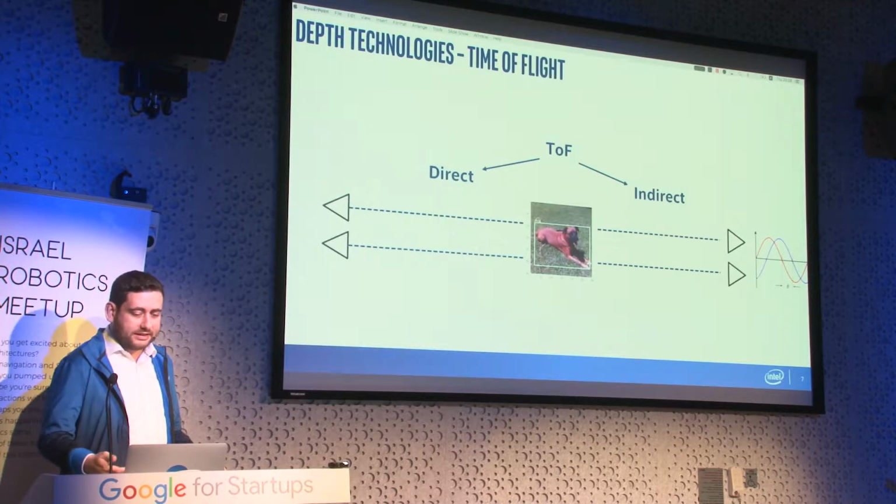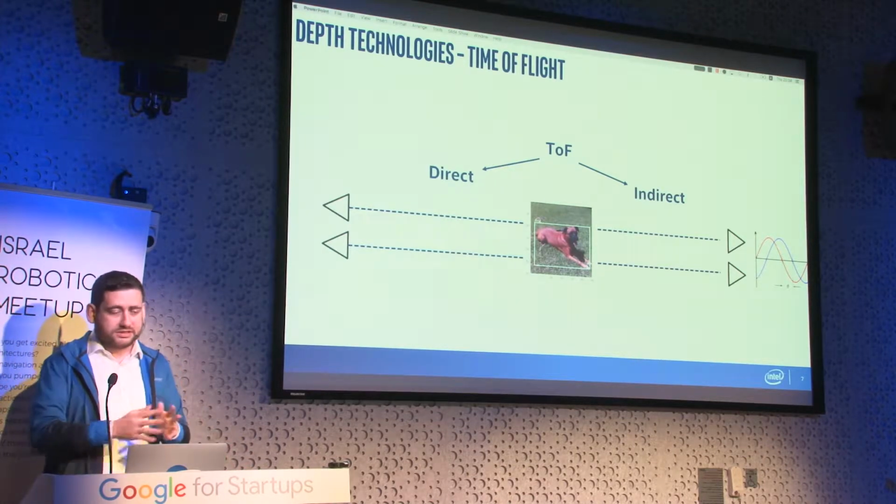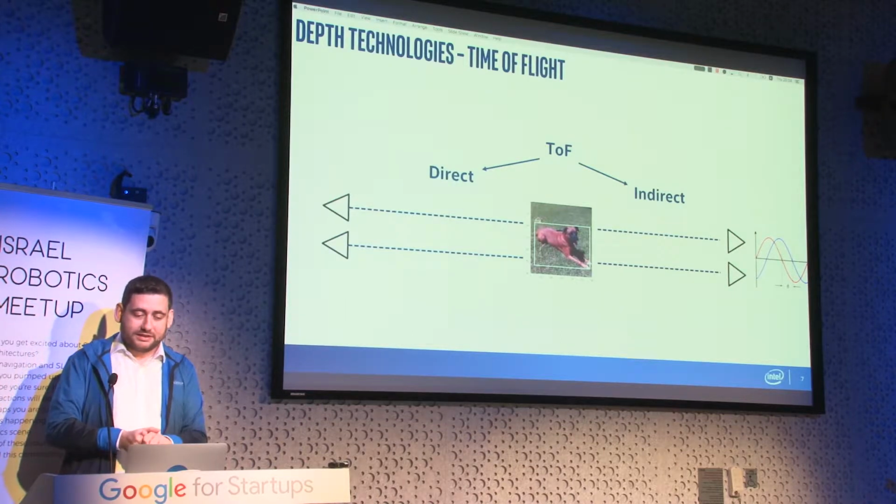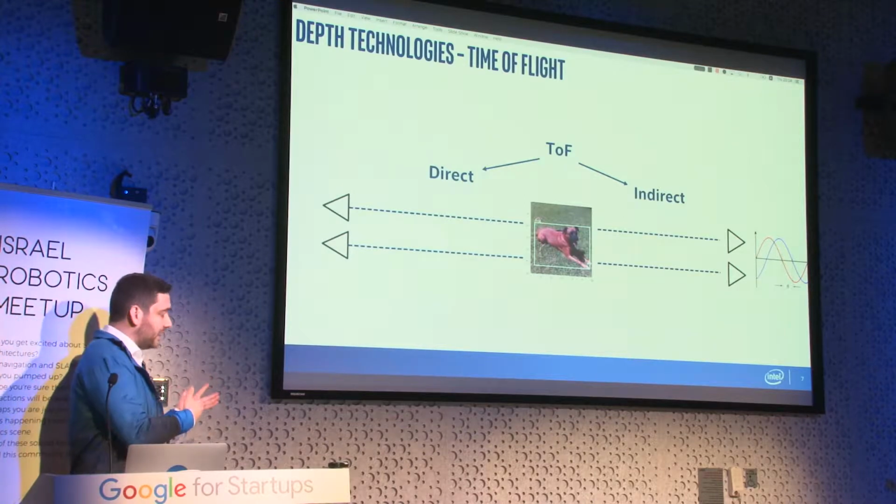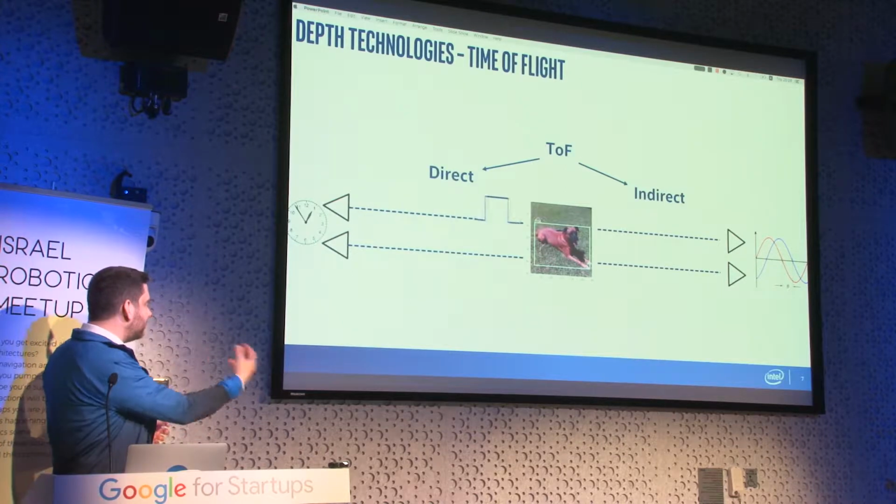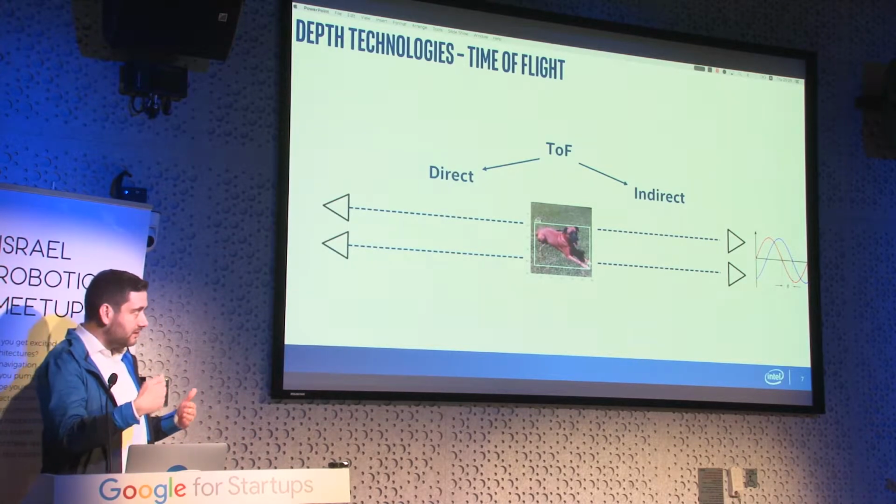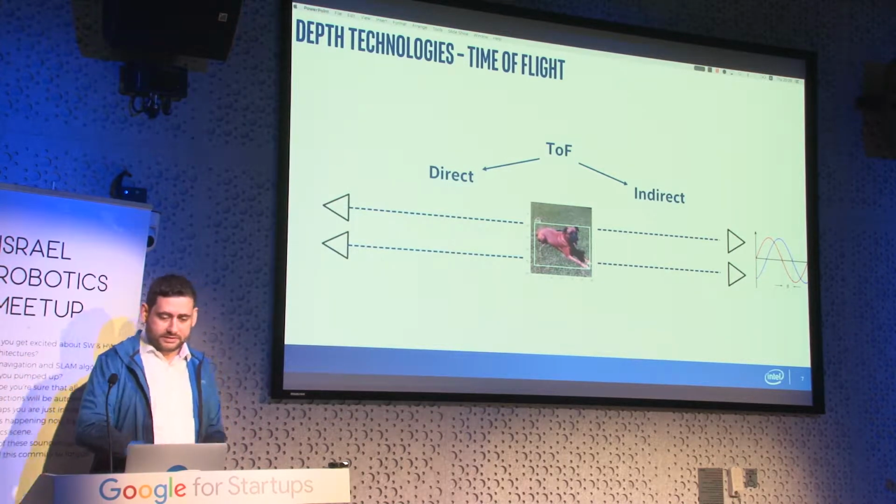So first, let's get time of flight out of the way. This is a huge topic that deserves a talk of its own, and we might give one sometime later this year. But for now, the idea behind direct time of flight is that we have a sensor, and we're sending a light pulse to the object, and we measure how much time it takes for the light pulse to get back to us, divided by 2, divided by the speed of light, and we have our depth.